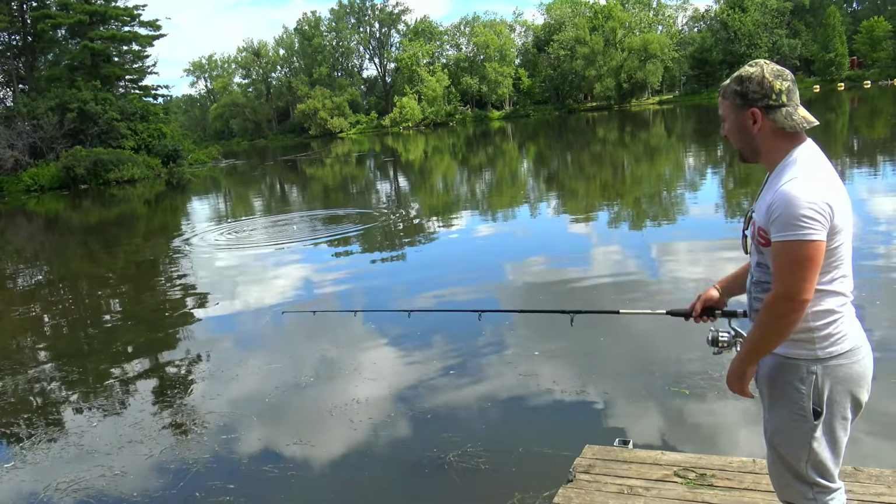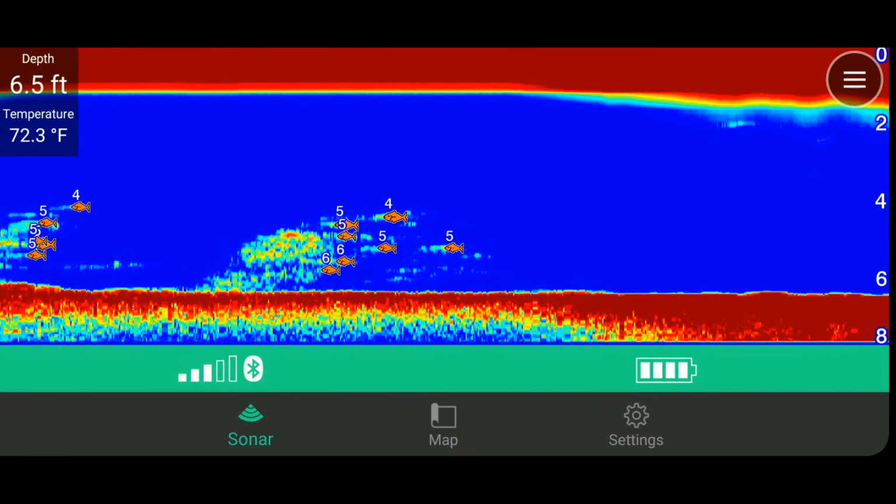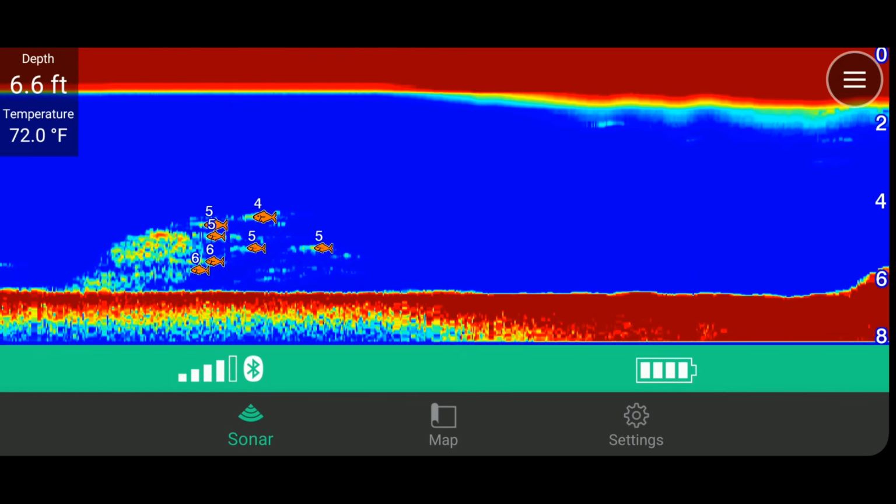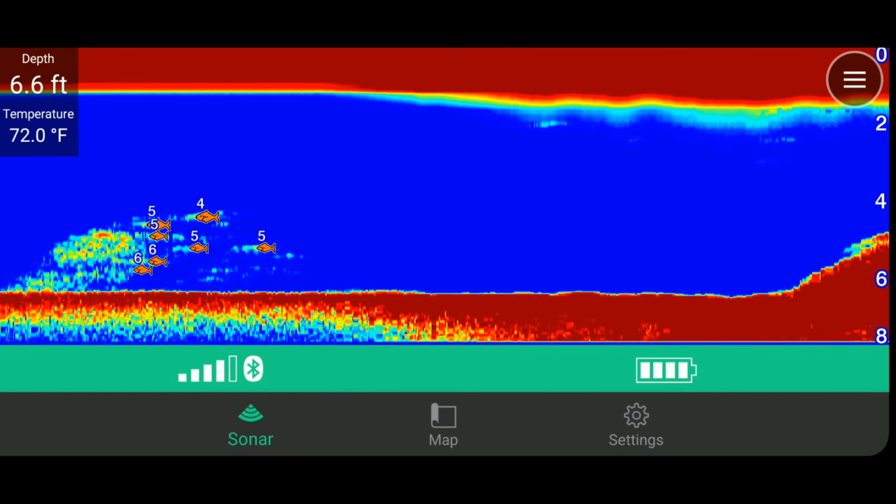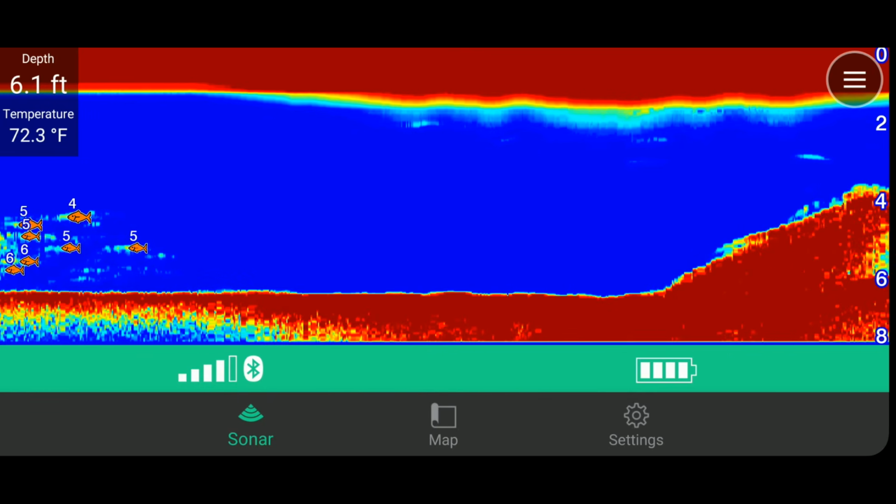So as you can see, it floats. I'm gonna put down the rod because I want to turn on the app. You could see where the map was showing that in the cast, and it starts to catch the bottom instantly. We're fishing a bottom here of 6 feet, 6.6 feet, 72 degrees the water, almost 73.